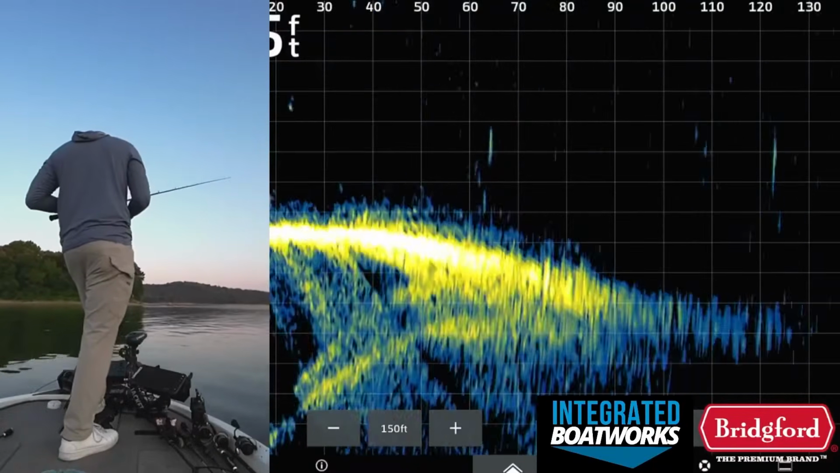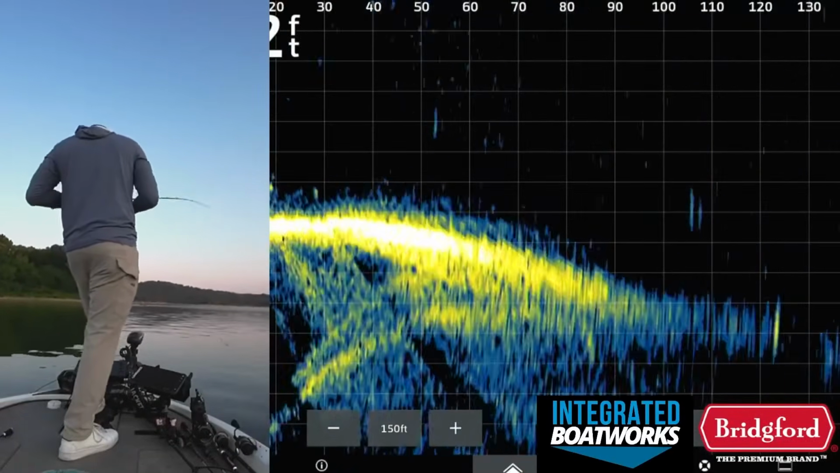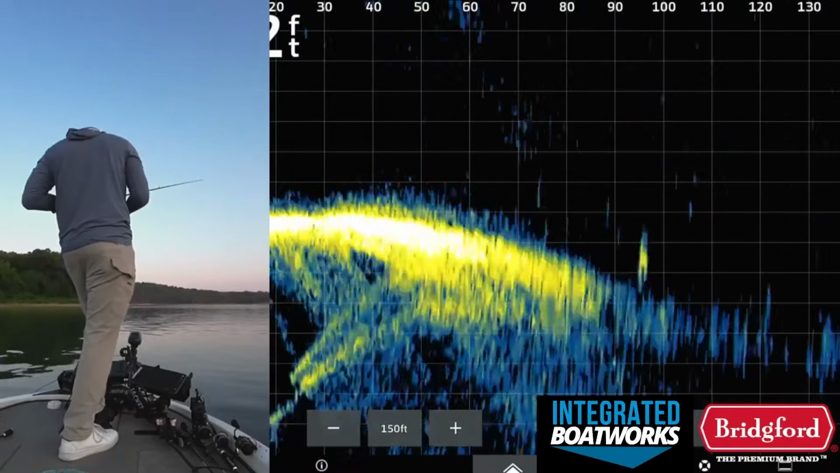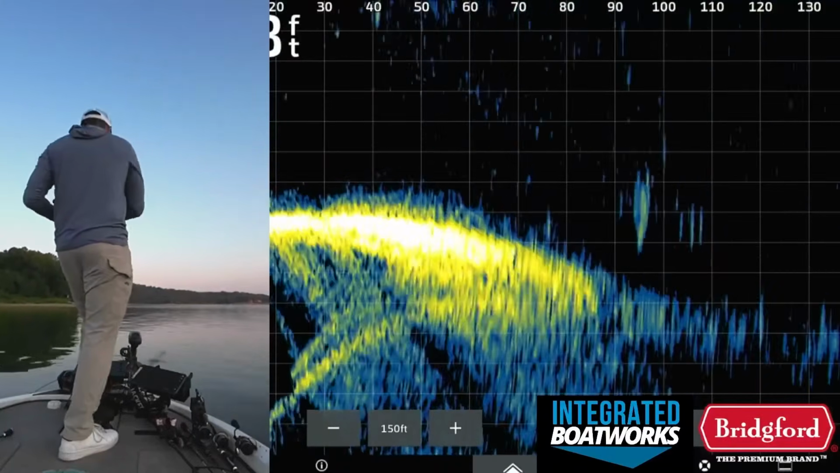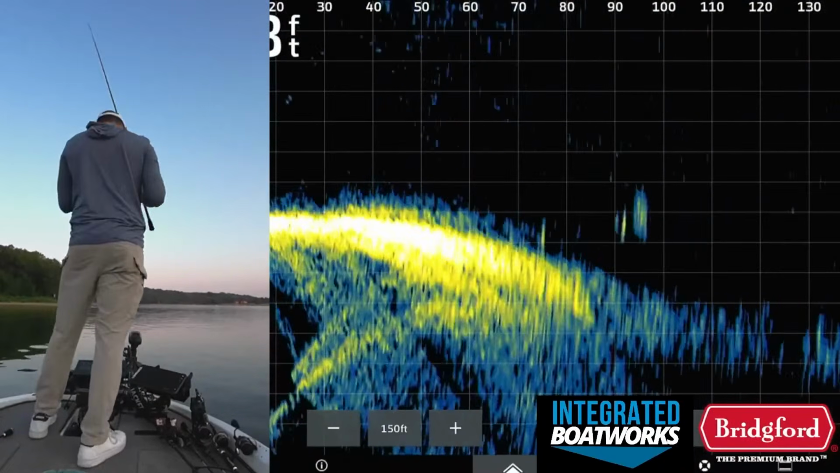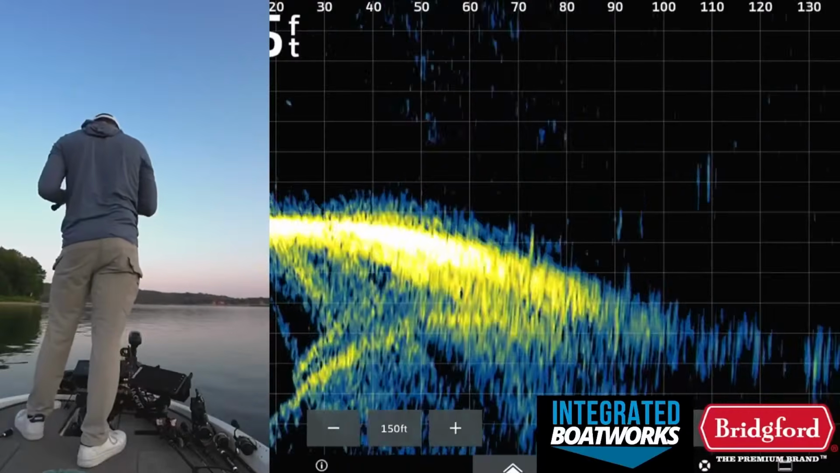We might just be in that weird time of day. These do look like bass, though, to be fair. They're still kind of just up and roaming quite a bit. It might be hard to get one to actually commit. Look at that right there. Looks pretty good, though. Where's that waypoint? So they're definitely moving a lot.